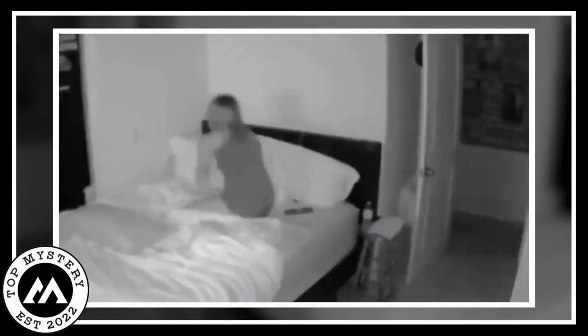The girl wakes up with fear quickly, and horrified by this act, she turns on the light, but the light was blinking. It's going on and off instantly.